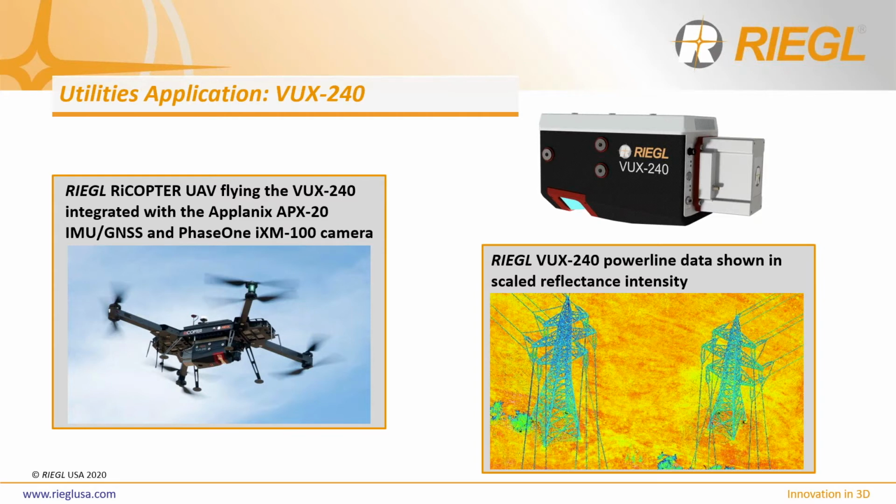Tighter laser pulses are also important when it comes to scanning power lines, as the VUX240 has a laser pulse divergence of 0.3 mrad, which translates into more focused laser pulse returns, which improves the amplitude of the return laser pulses, which in turn improves the overall quality of the data.